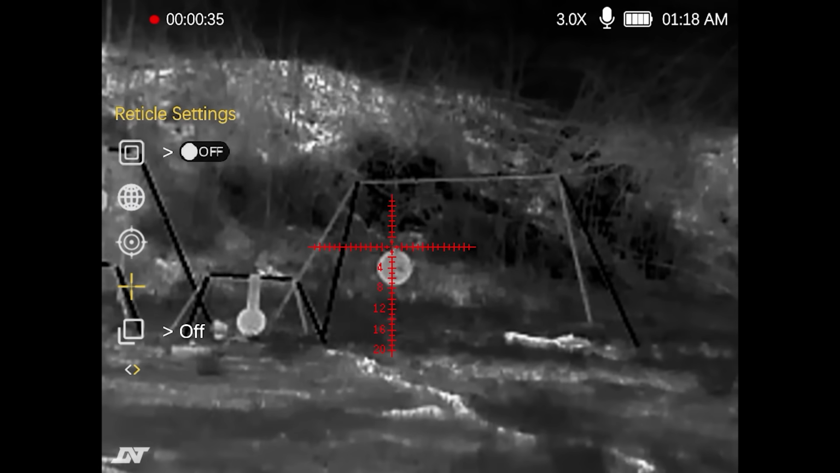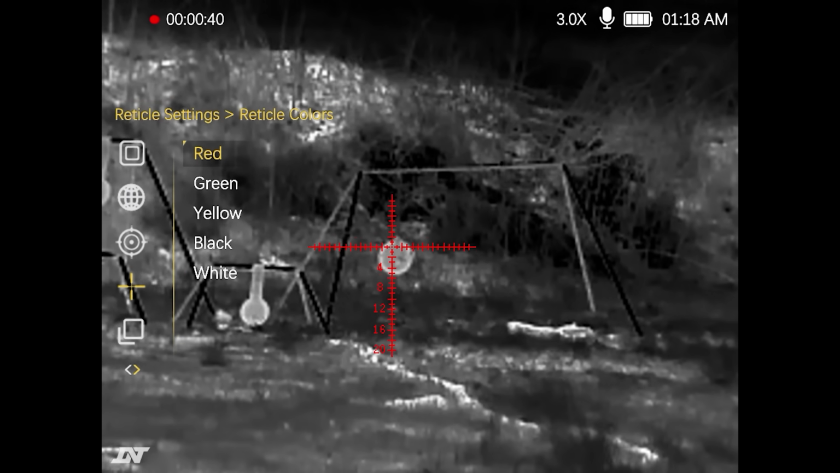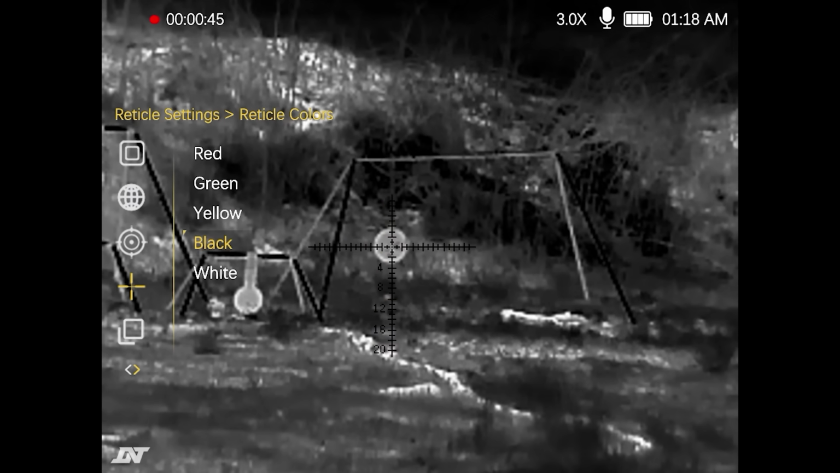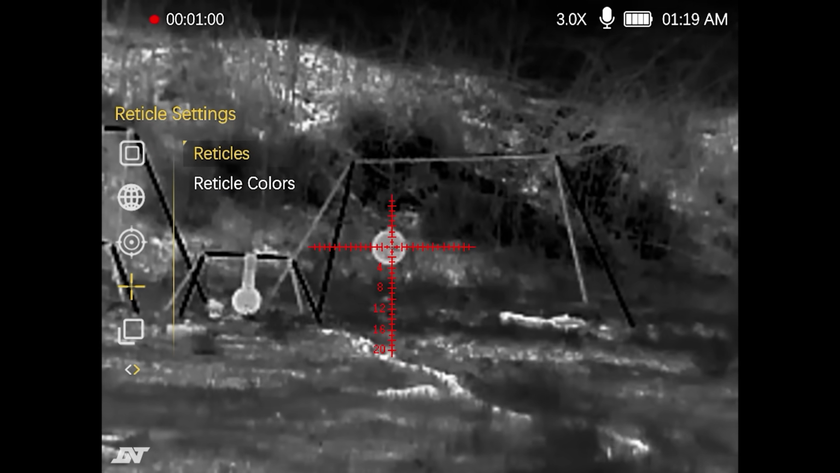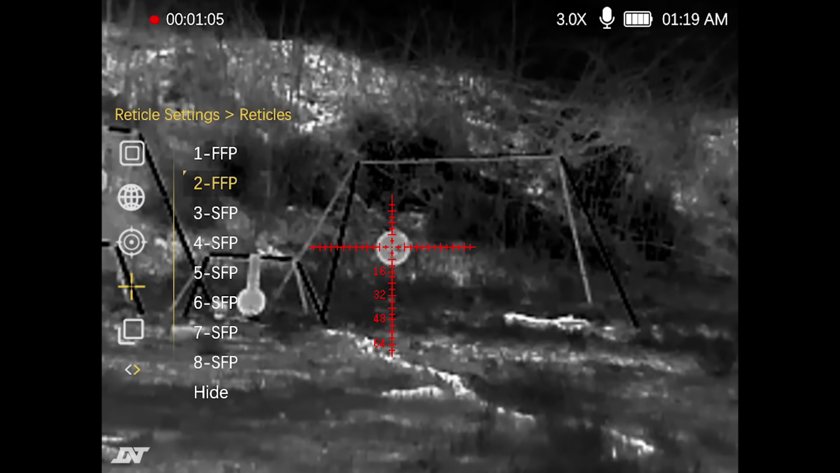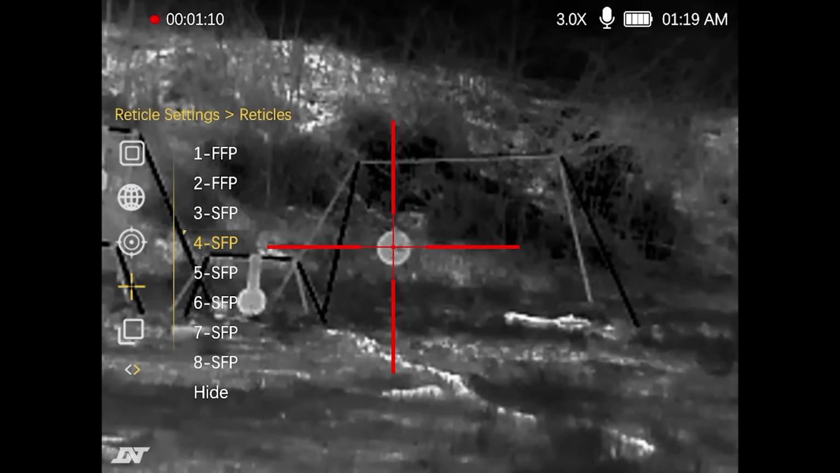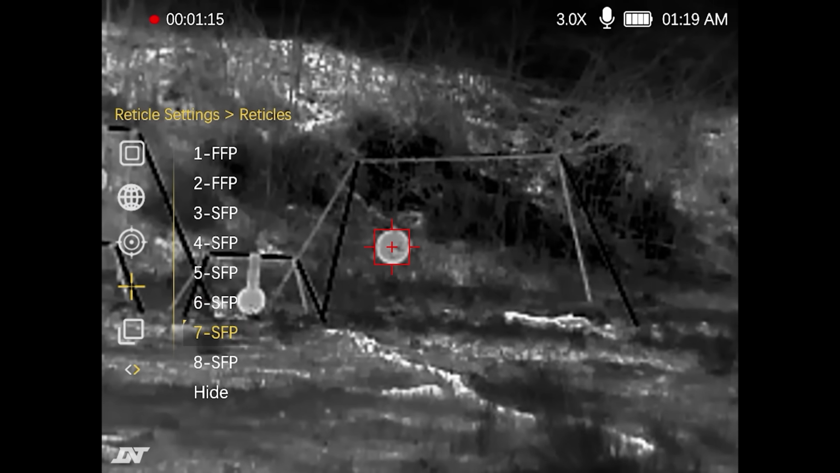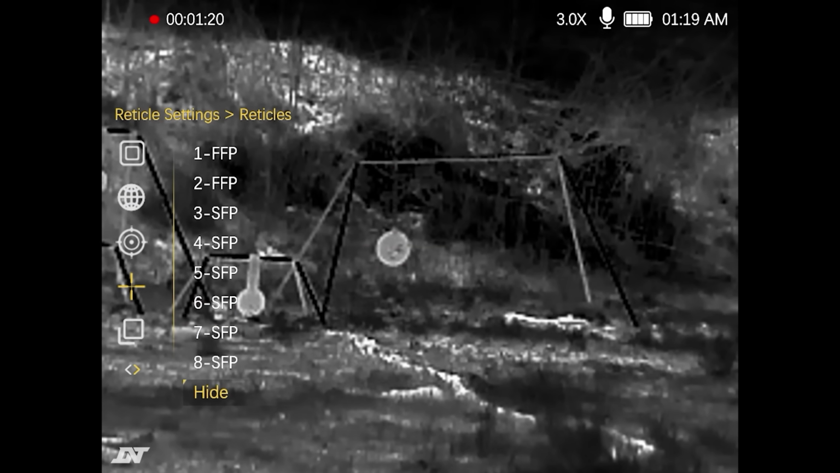If we go into reticle settings in the menu, there are a couple different toggles here. There's the color, which is red, green, yellow, black, or white. Personal preference for me is I like the red. And then if we scroll up and go to the reticles, there's a whole bunch of different reticles in here. And I'll just go ahead and scroll through all of these options for you so you can see the breadth of availability there. And of course, you can change it to whatever color you want. And then, of course, there is a way to completely turn the reticle off.